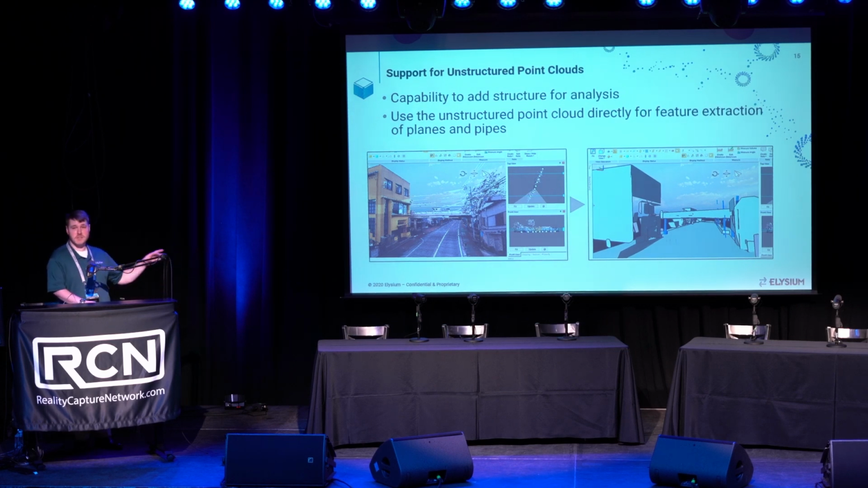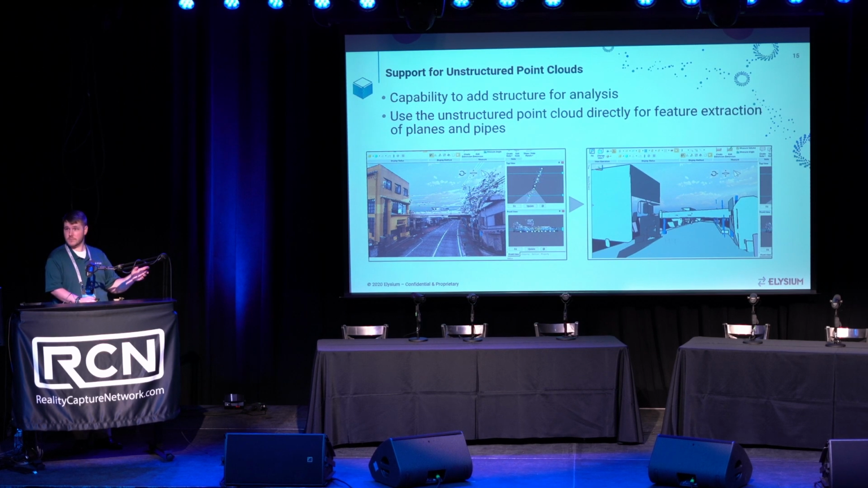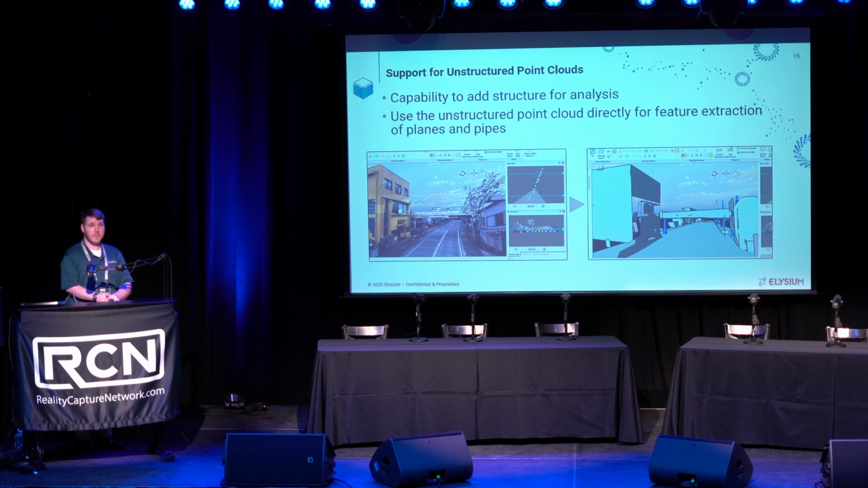So this is the part of the presentation where I ask a quick question. How many people know the difference between unstructured and structured point clouds? I got 1. Anybody? 2, 3? Okay, so there's a few people.